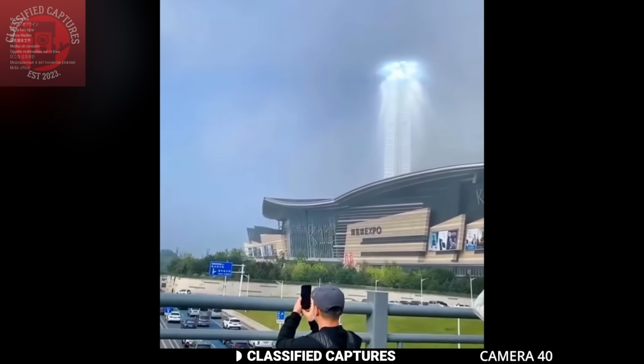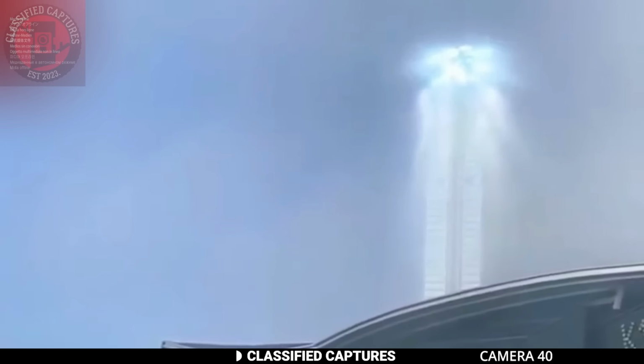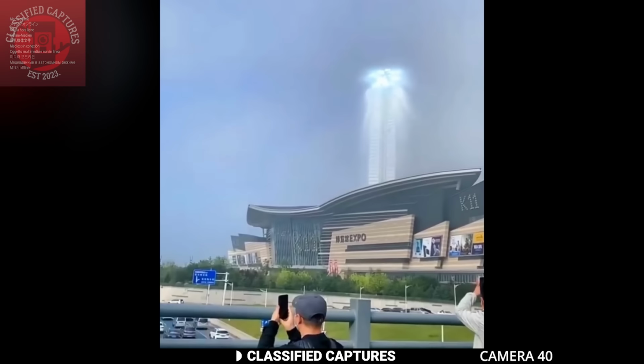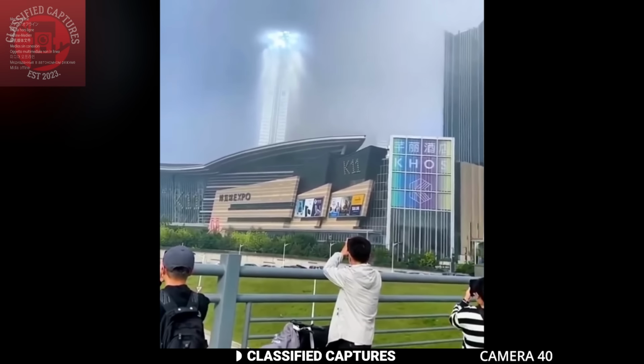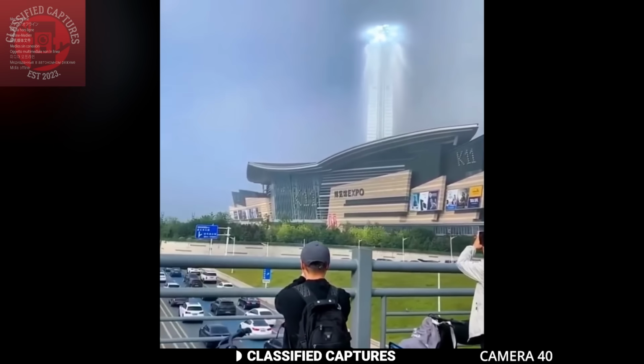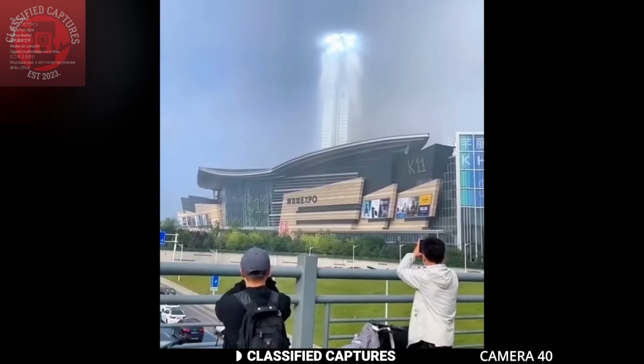Still in Asia, let's go to Shenyang, China. A peculiar phenomenon caught the attention of numerous onlookers: a mysterious pillar of light stretching into the sky. The scene gathered a crowd eager to capture the enigmatic occurrence on camera.